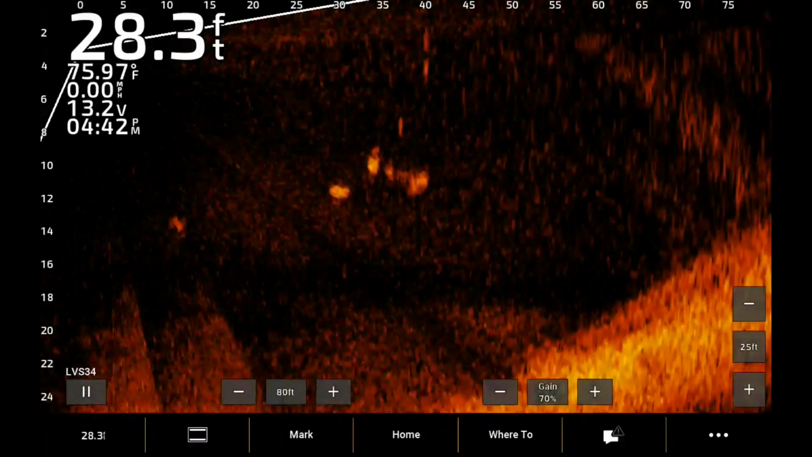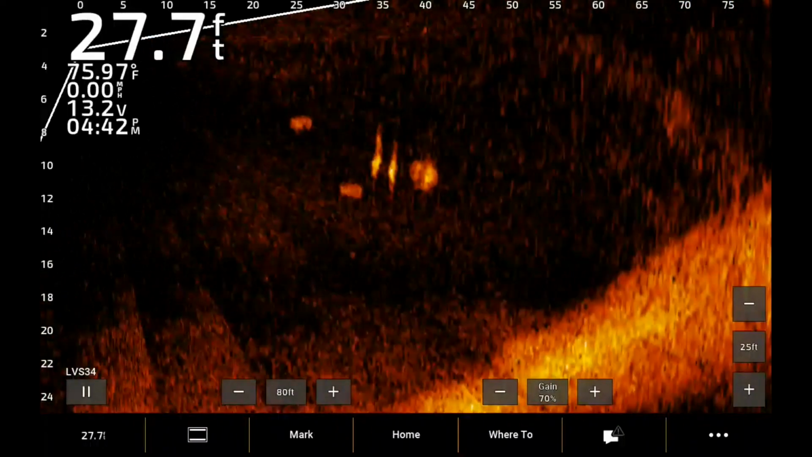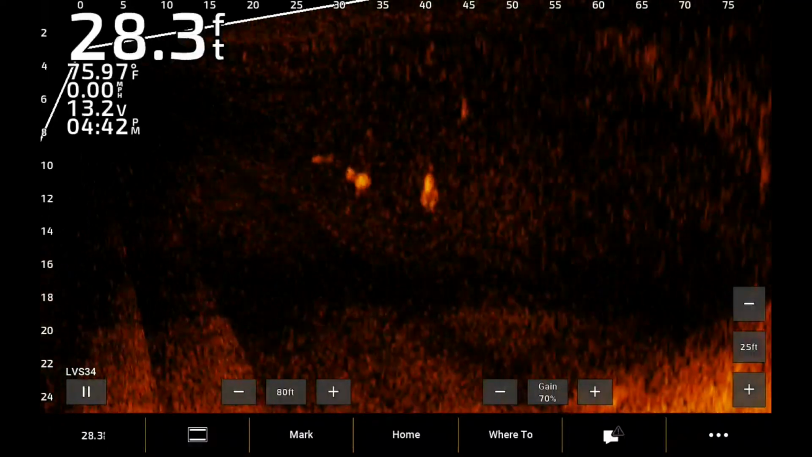It's not that hard once you figure it out. It's just hard to actually understand what you're seeing until you see it. Once you see it, you're good.